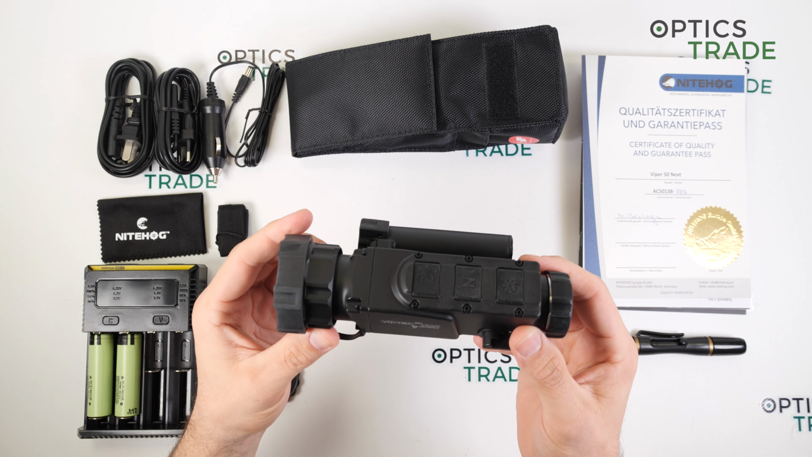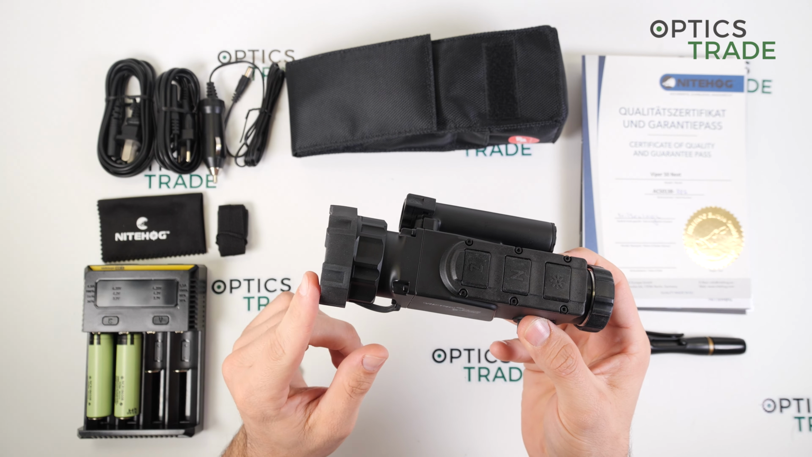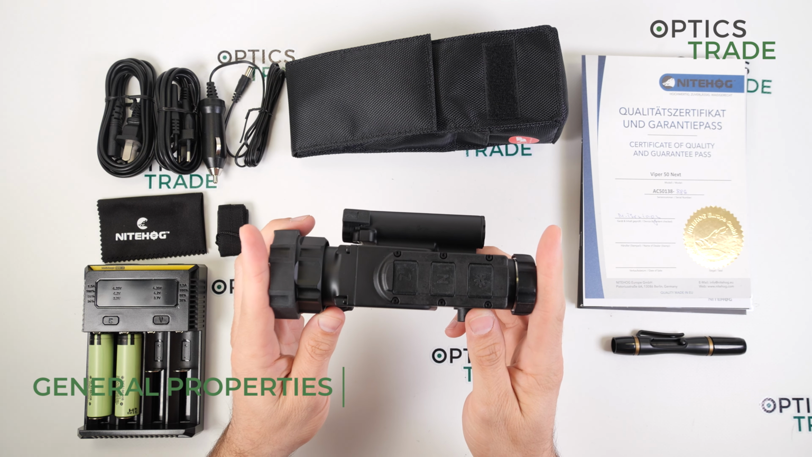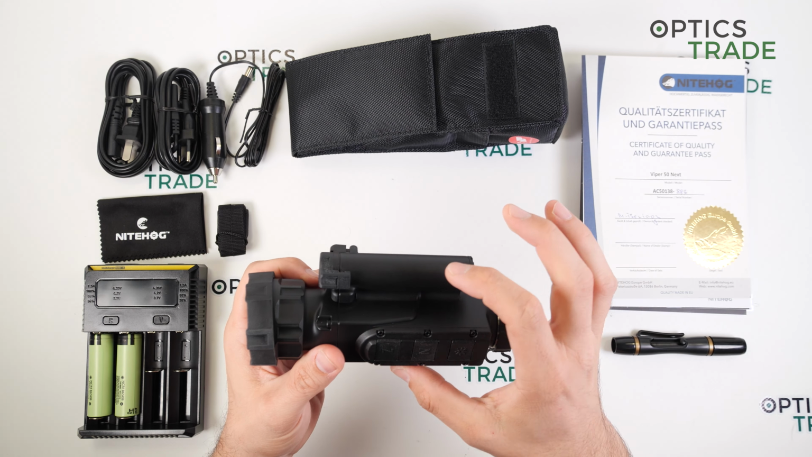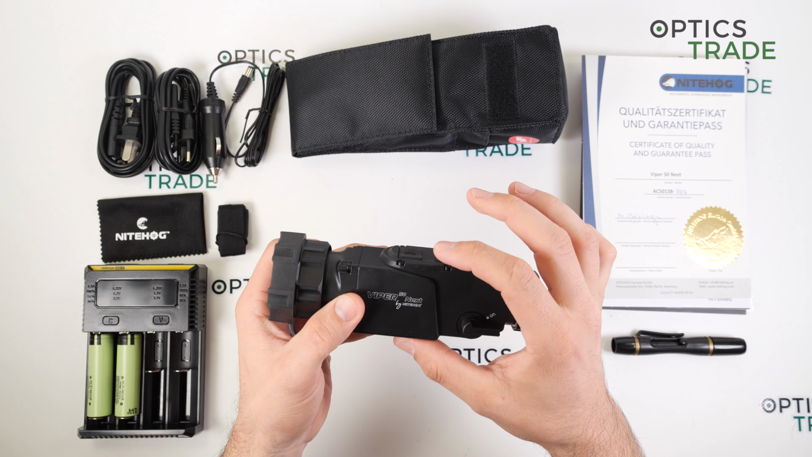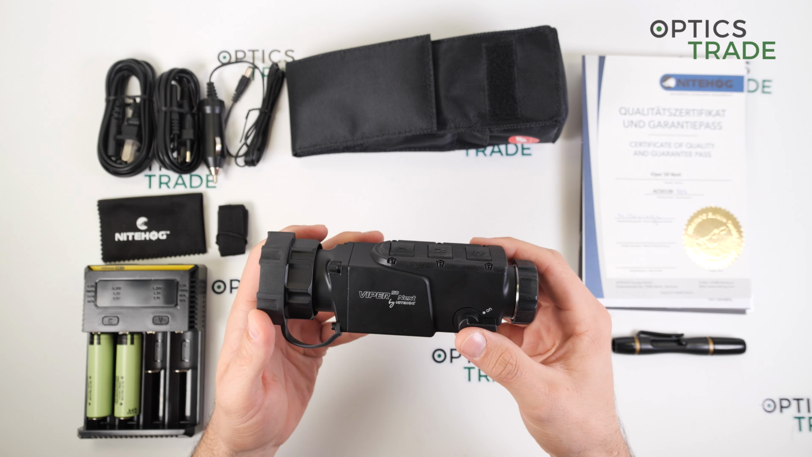This device is also approximately 2 centimeters longer than the Viper. So the size of this device is 157 millimeters in length. It is 71 millimeters wide and approximately 54 millimeters high.